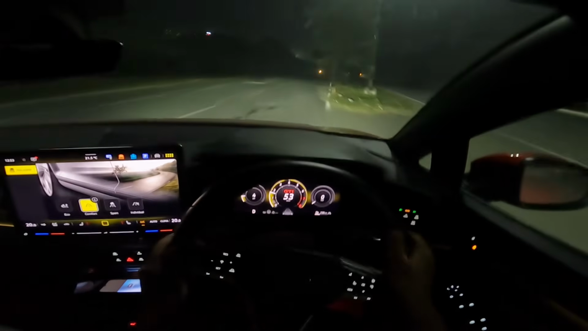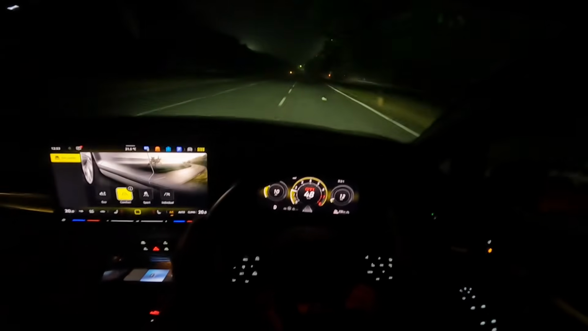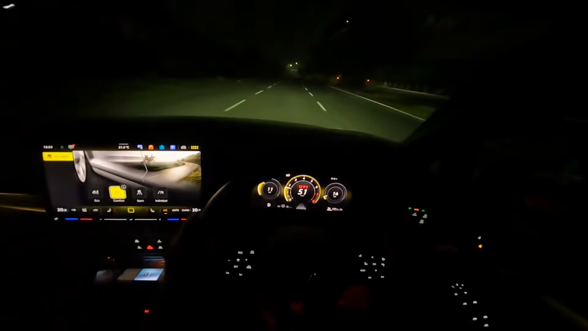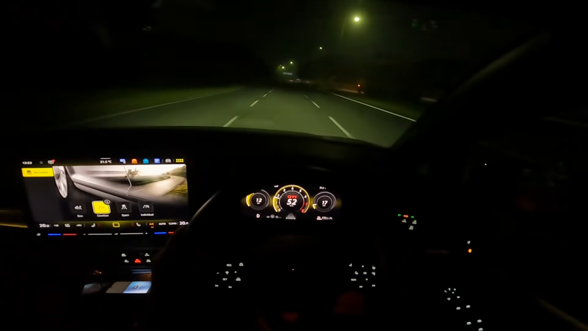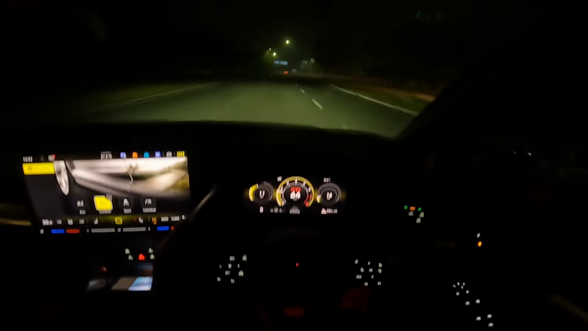Let's see. Here ideally, yes. See, I hope you caught that. The camera caught it. Ideally it should have kept the high beam on here.